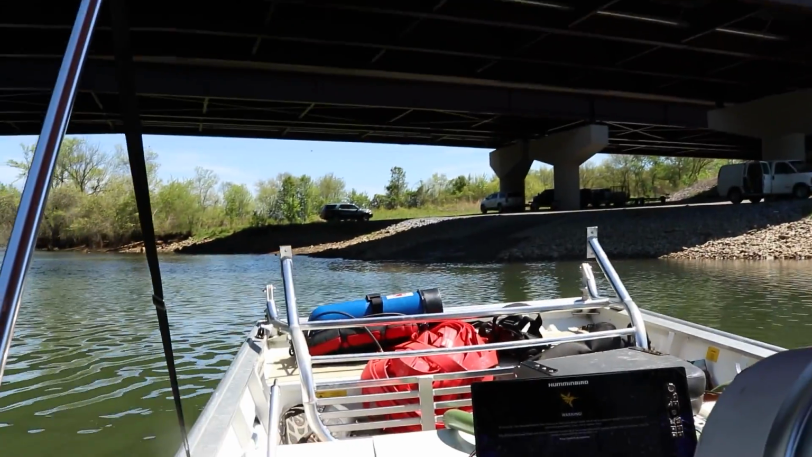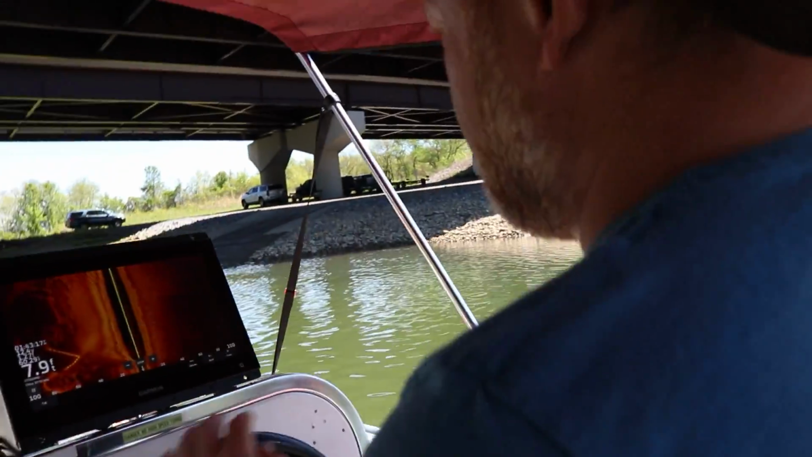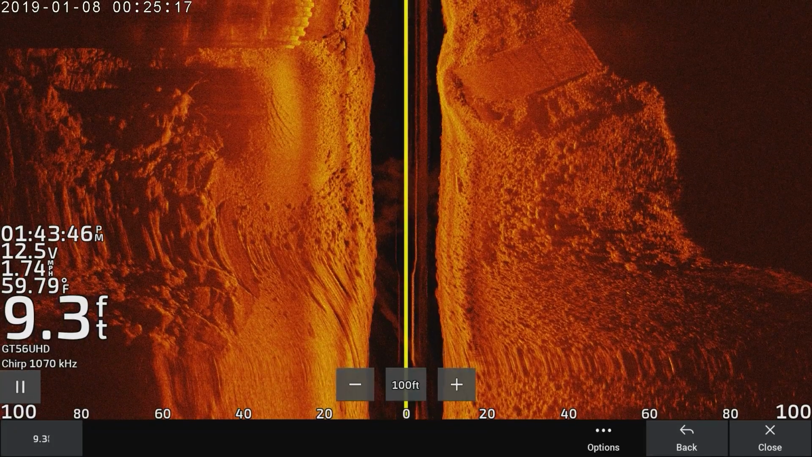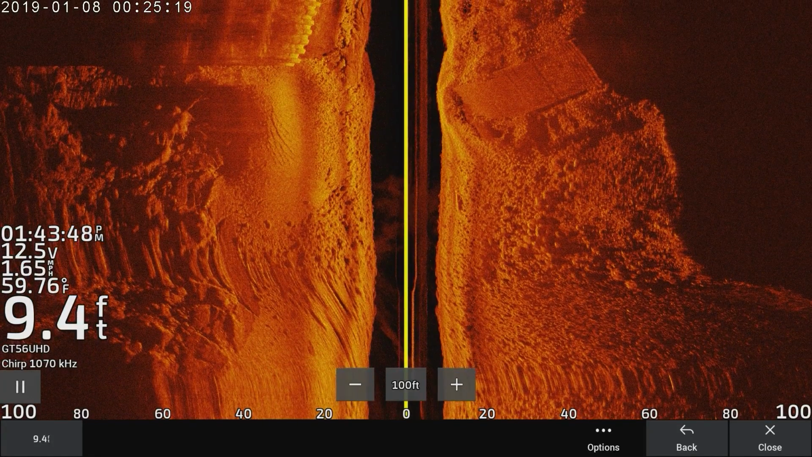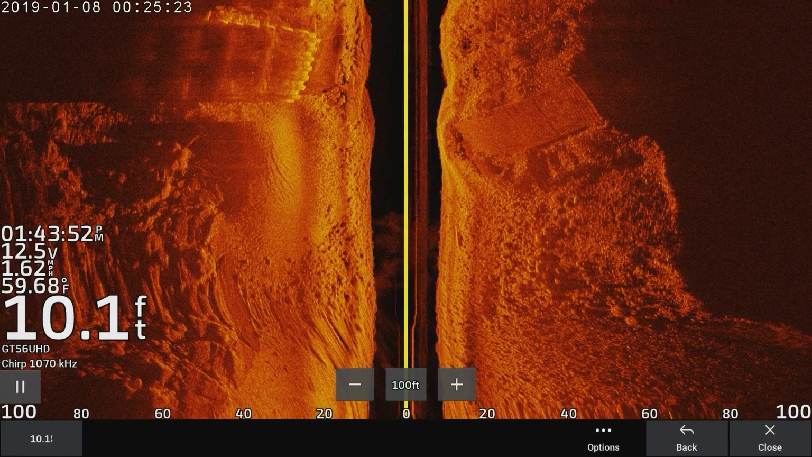Boat ramp's right here, we just put in. Looks like it's 7, 8, 9 feet. It's not bad. Might find something. It's already deep enough to hide a vehicle. Yeah, I mean, right under the bridge, it usually is deeper. Spots like this.